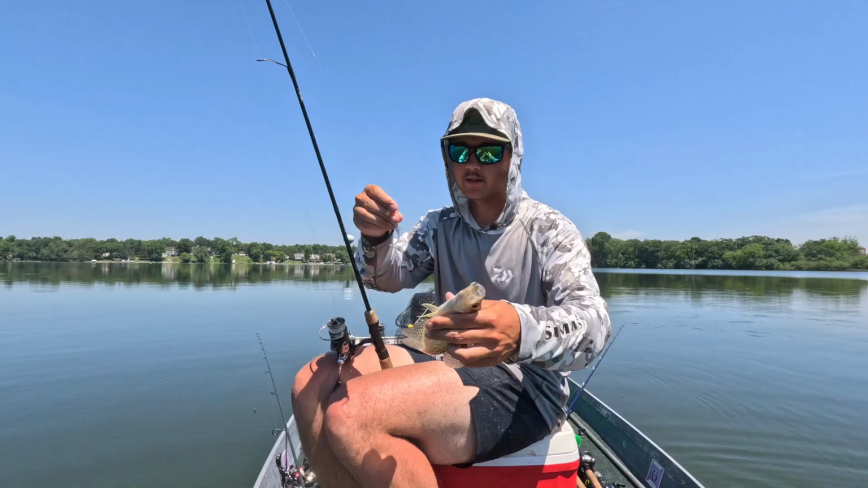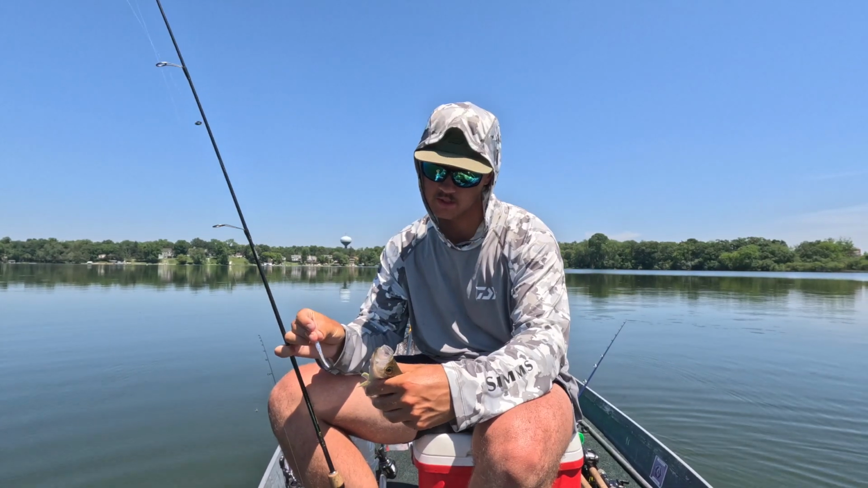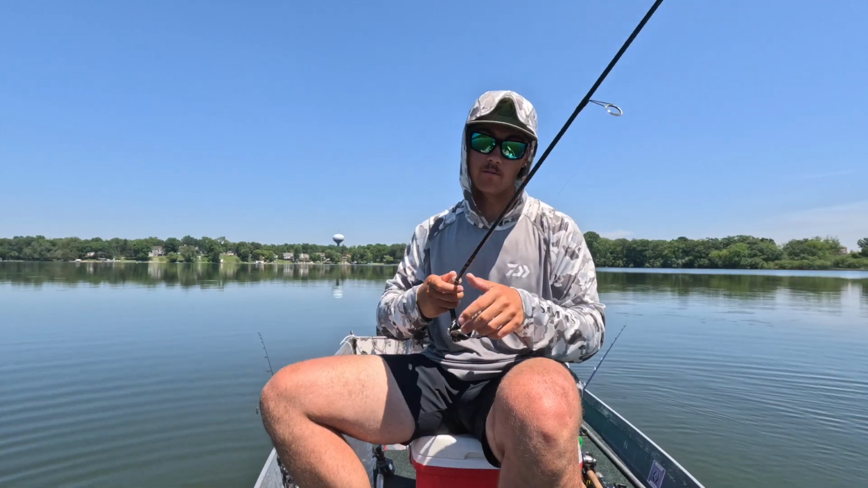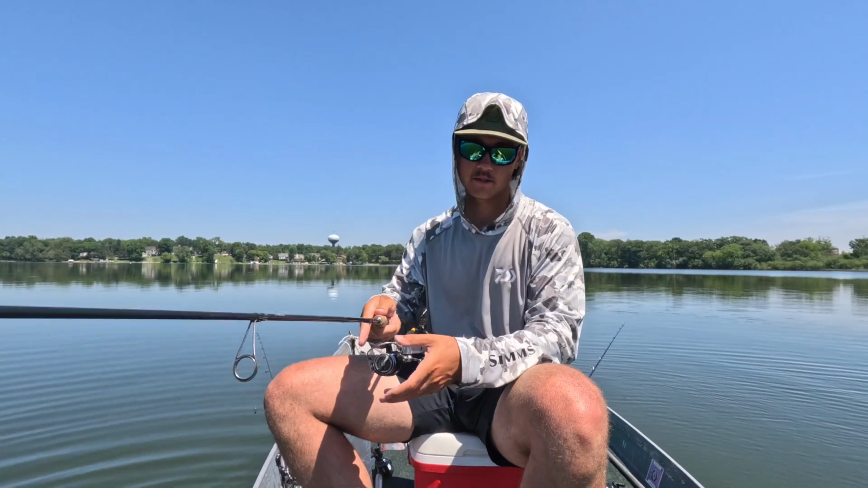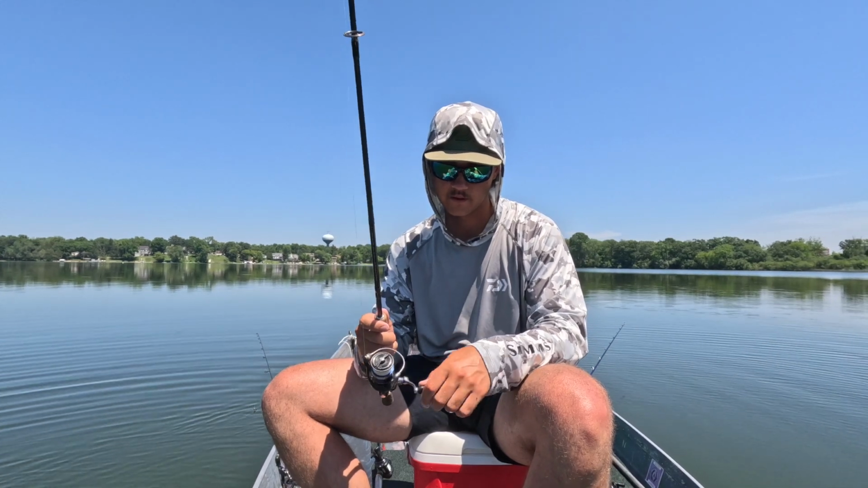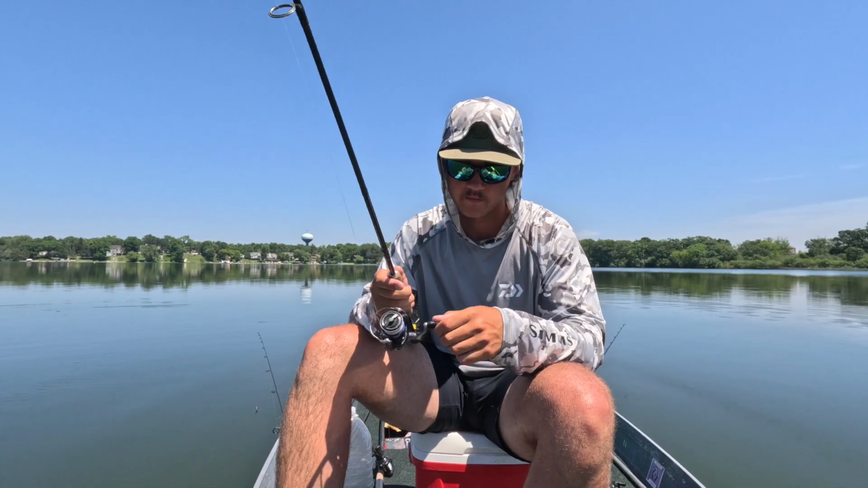Like I said, this is about the average in this lake. 7 to 9 inches is about the average. There's too many of them. You got to keep some. You really do, or else you're just gonna destroy the freaking lake.